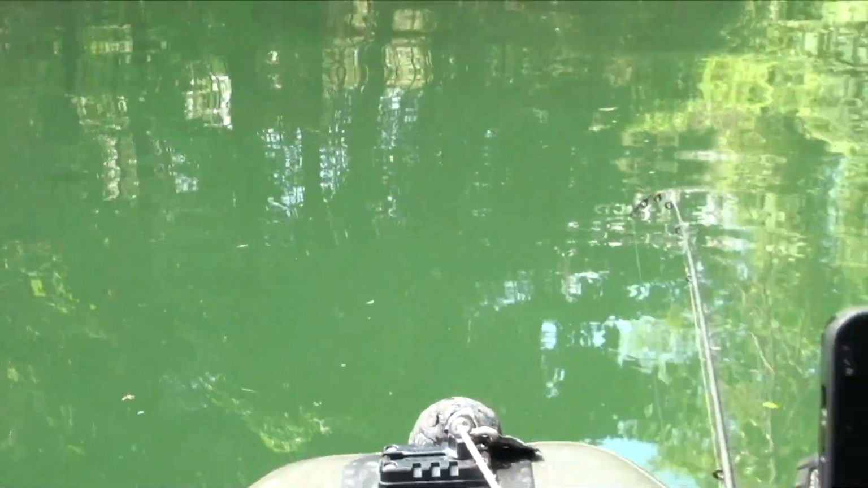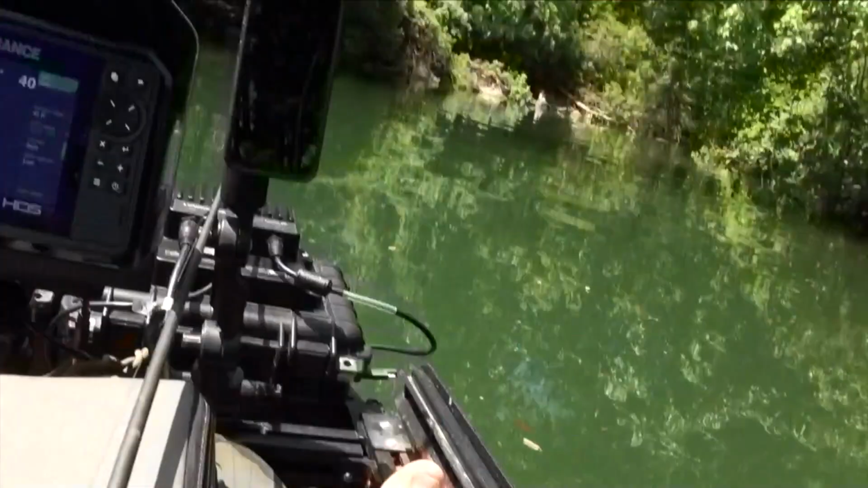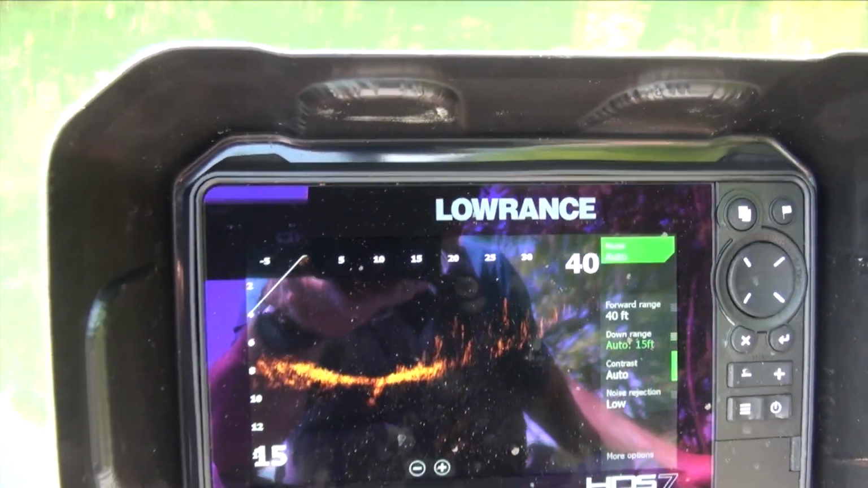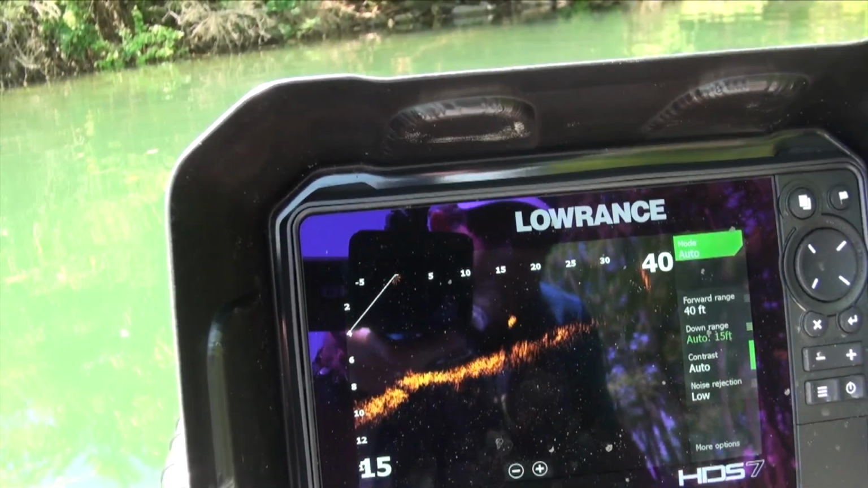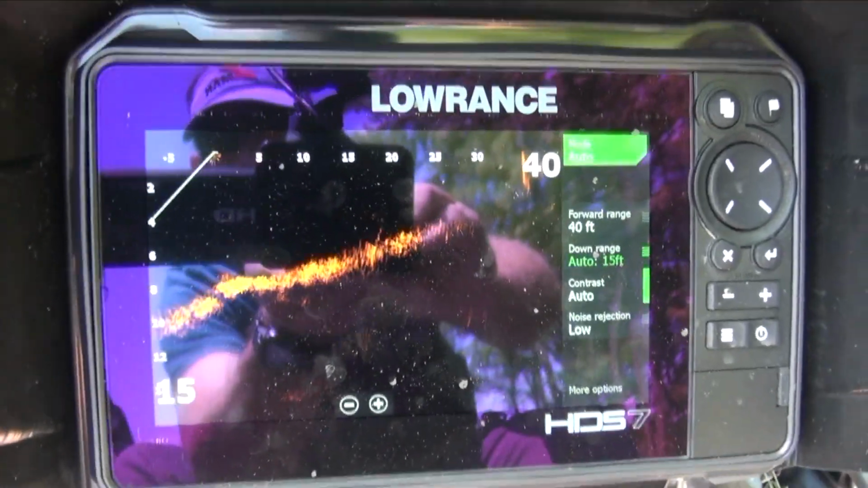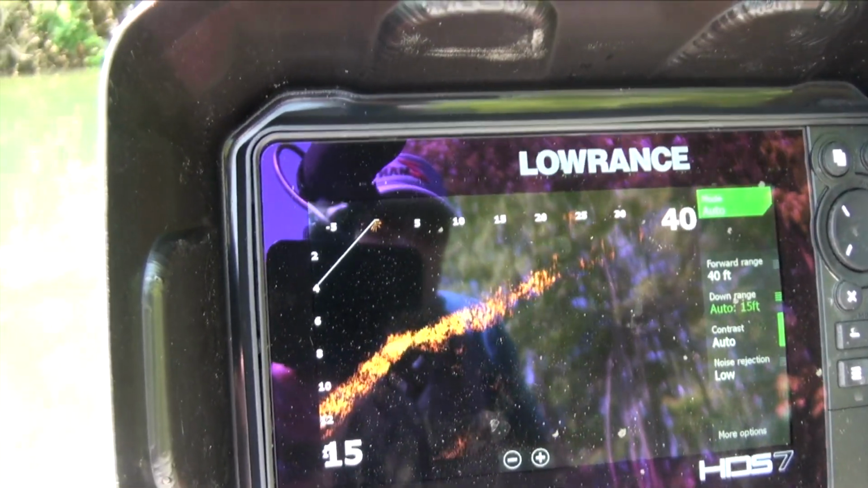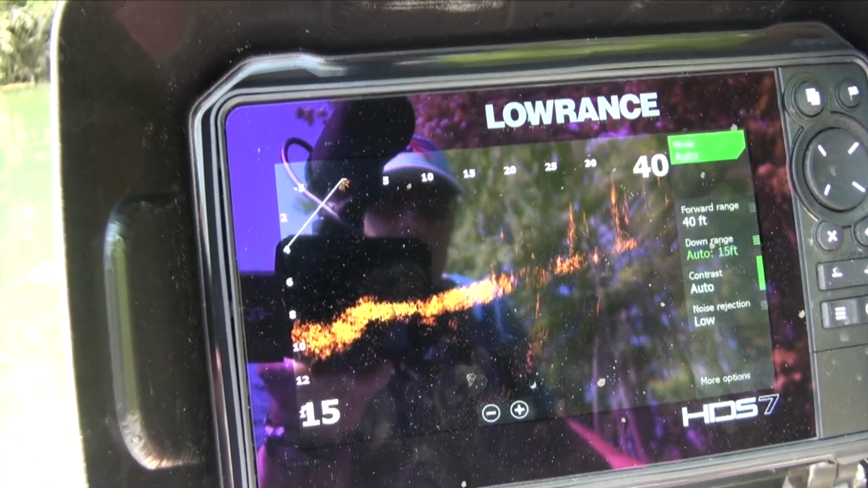You probably won't be able to see it, but there is a carp cruising along in there, and I'm hoping that this makes for a real easy find on the active target. I'm panning to the side, and I think I just caught the edge of him. It's kind of hard to hold the camera and do this at the same time, but I'm panning left.